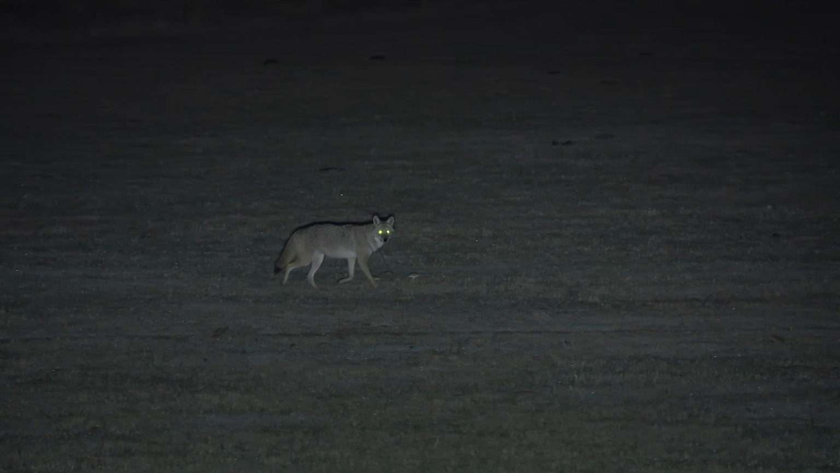From a biblical standpoint, I have a God-given right to protect my animals. If I have dominion over my cattle, I should be able to protect them at all costs.